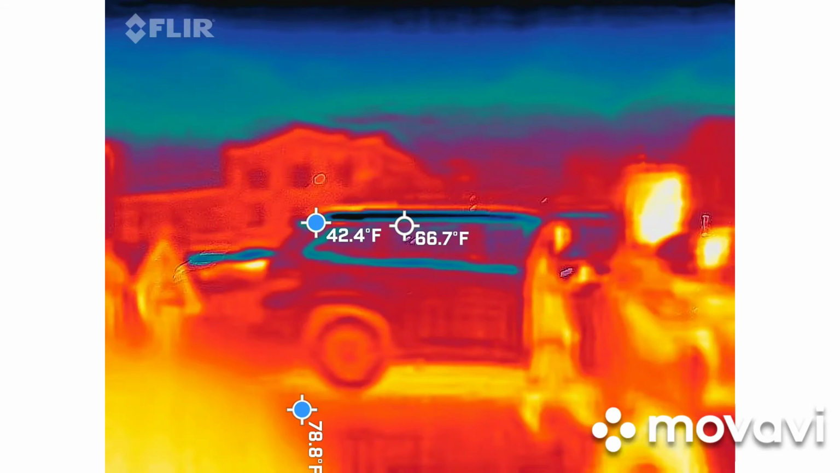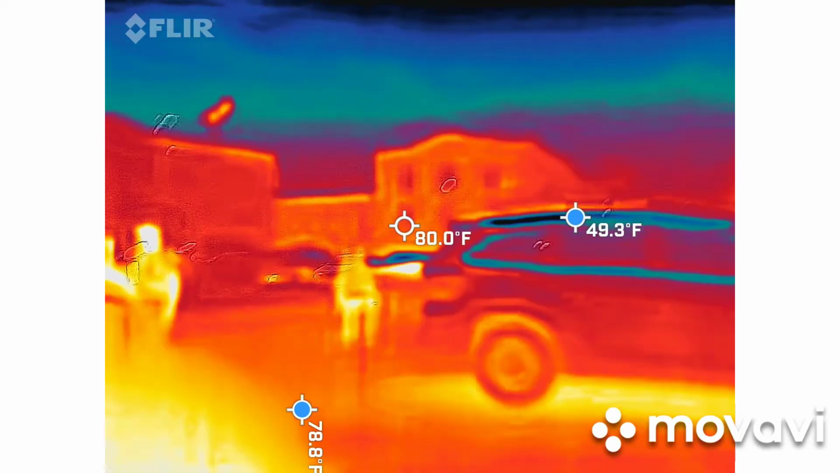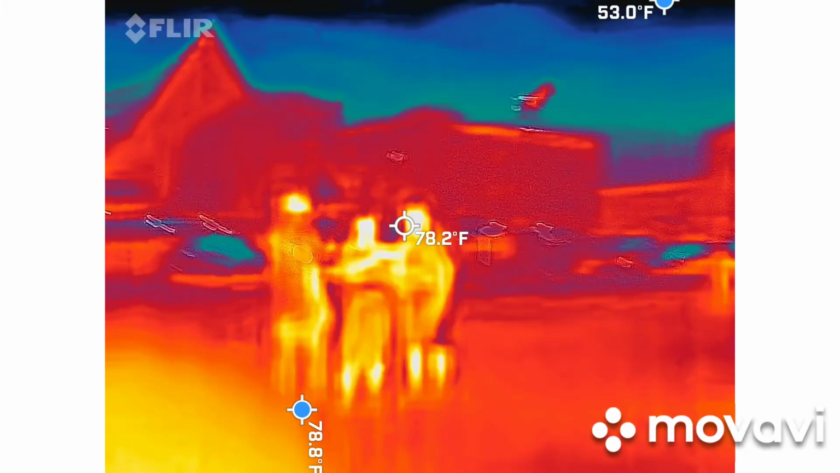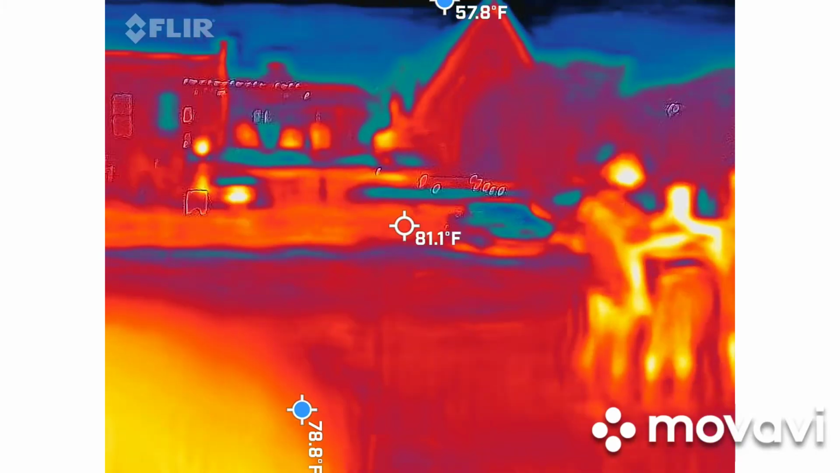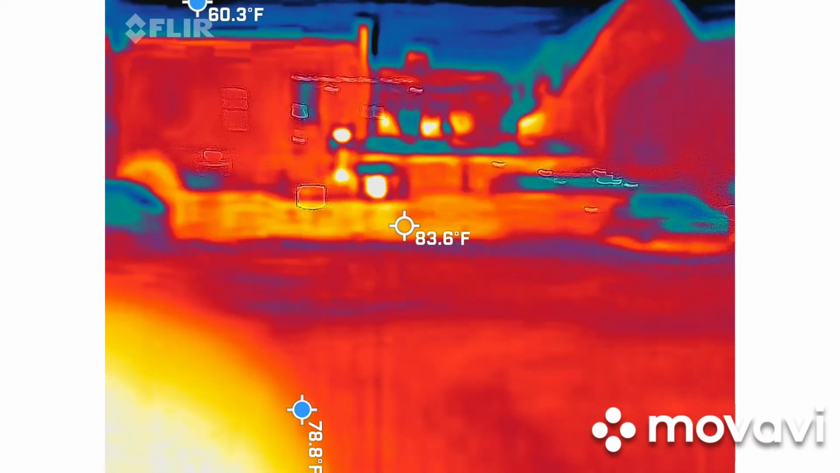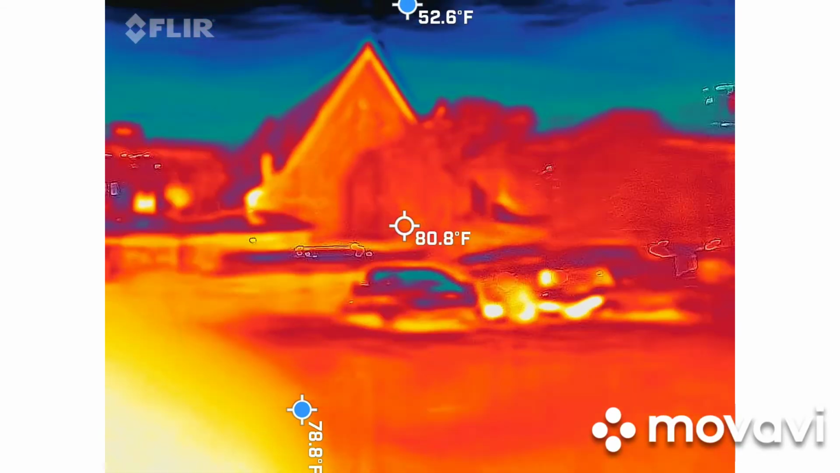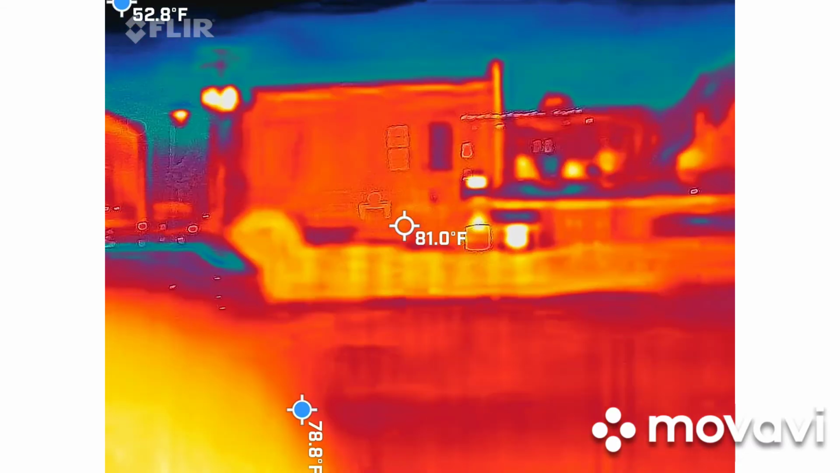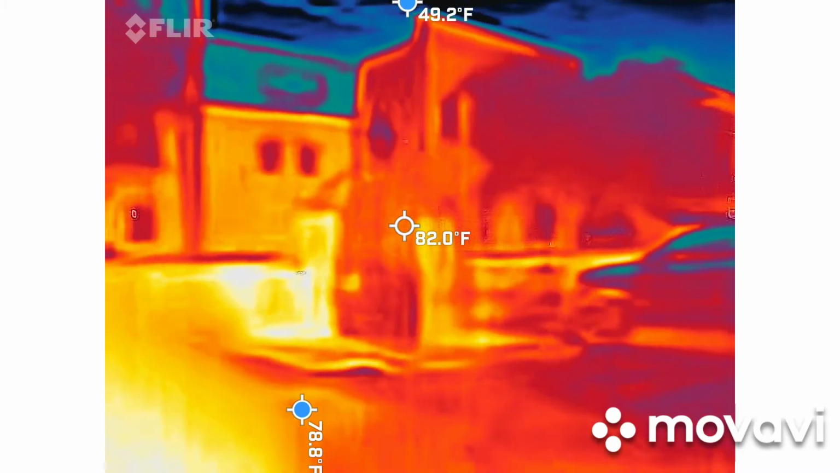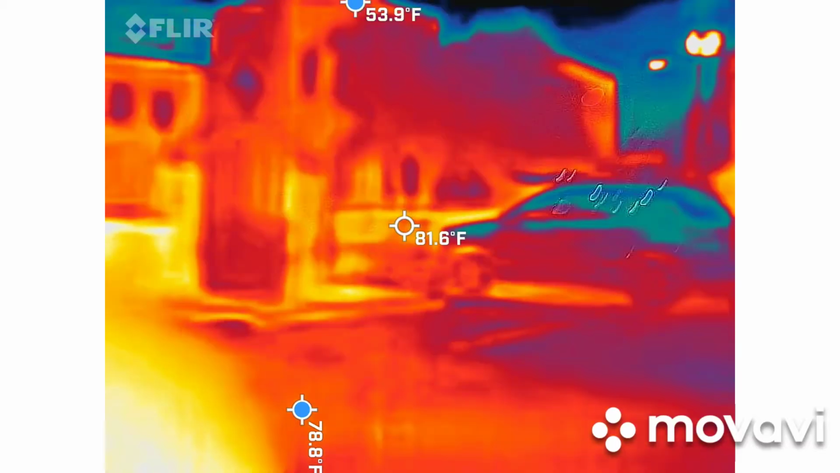Elijah, how many children do you have? So this thing is meant to have like a scare effect. No. Not really. No.